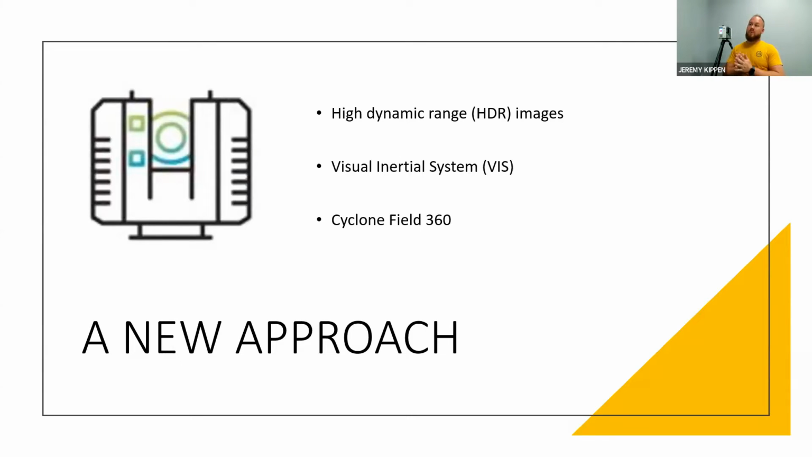So first thing up front, you can see on my PowerPoint here the high dynamic range, the HDR images. As you can see, it may be hard to see, but I have 5 12 megapixel cameras all the way around, and 3 12 megapixel cameras that actually take the images.